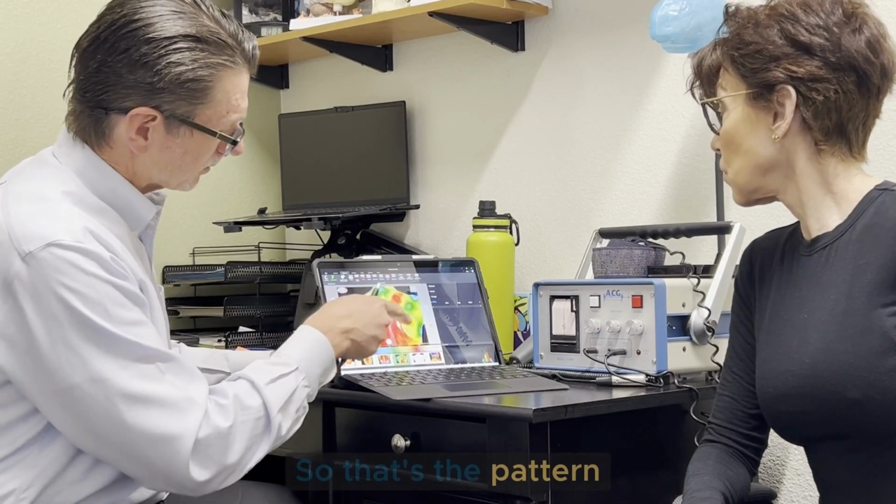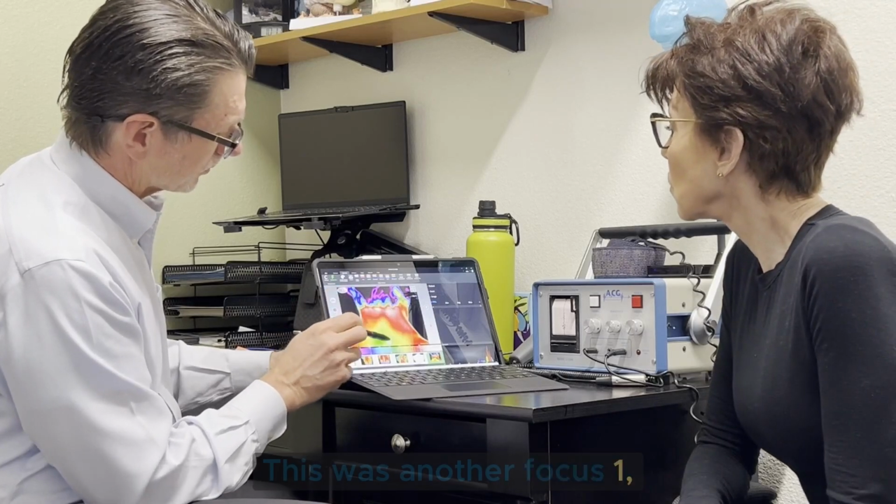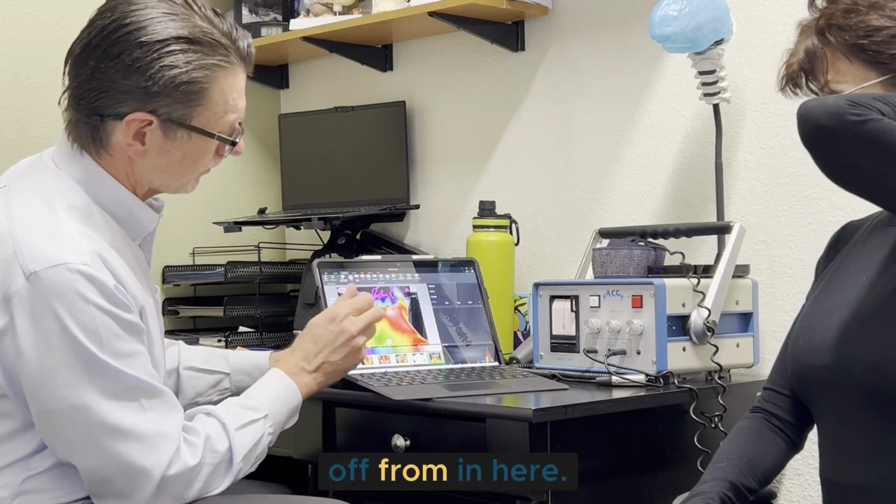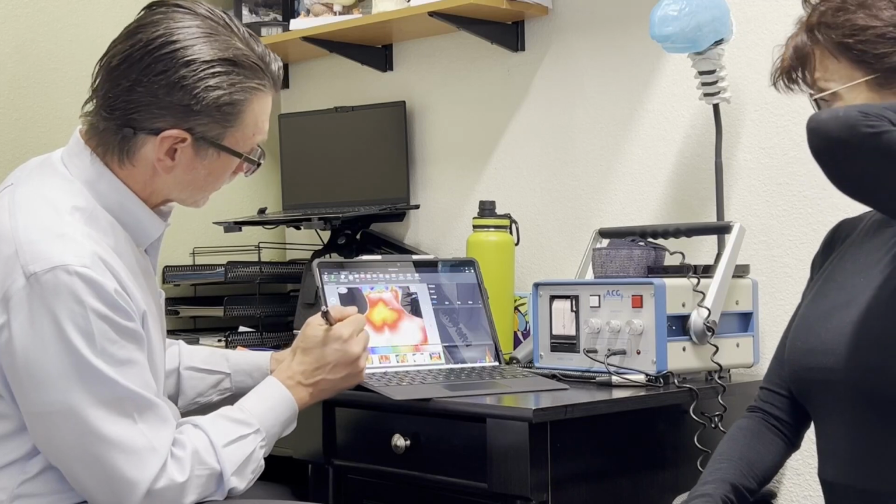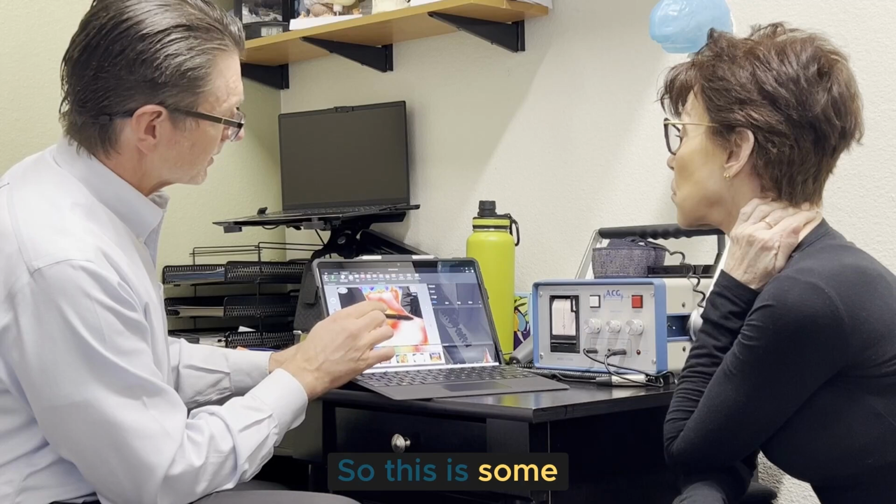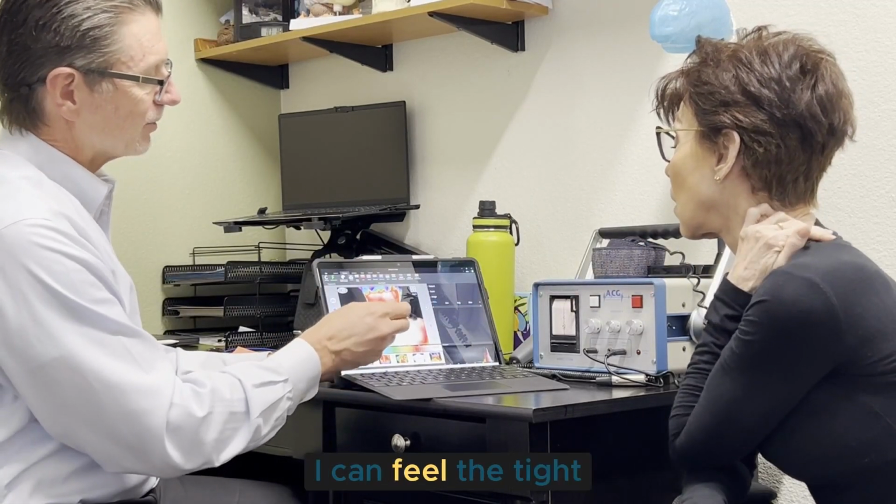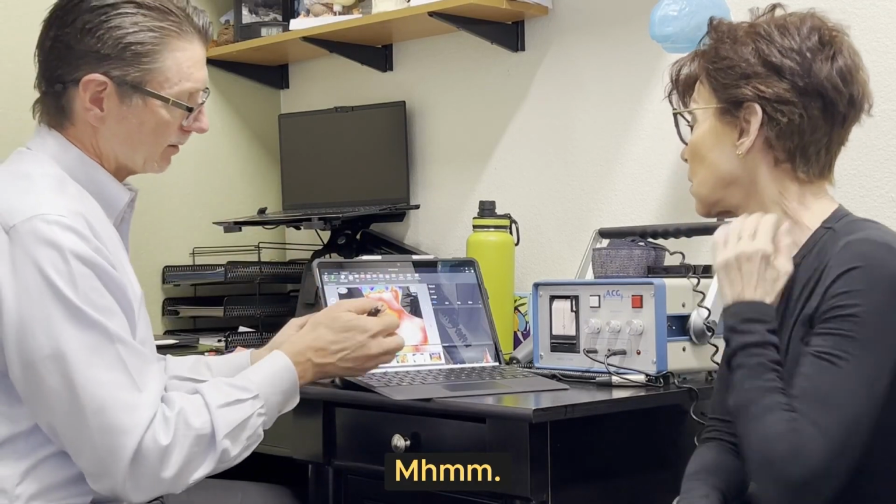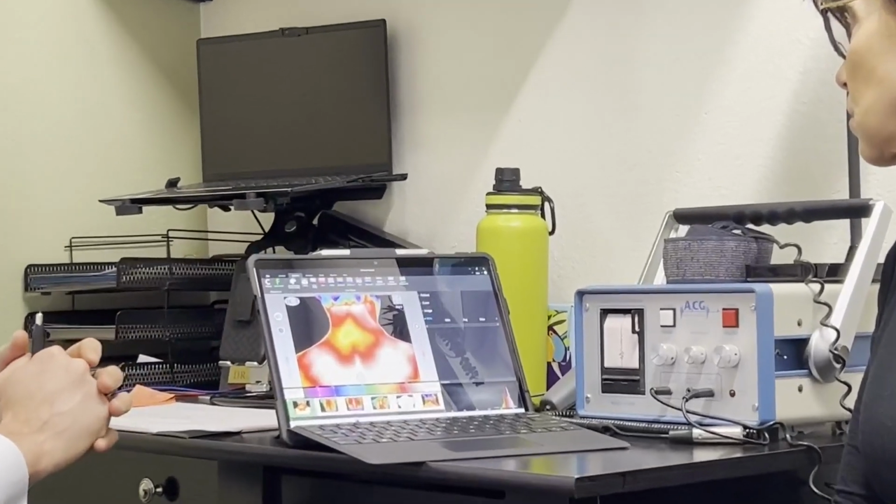So that's the pattern that we looked at here. And then we have this one here. This was another focus one, but again, just seeing that lower pattern up here. As I was mentioning, there's a lot of heat that comes off in here. So this is some of that area that you're reaching right now. Yeah. That's some of the heat pattern. I can feel the tightness. You're feeling it more on that left side, but both sides are quite tight when I just touch on there. Okay. So, all right. Any questions? No.